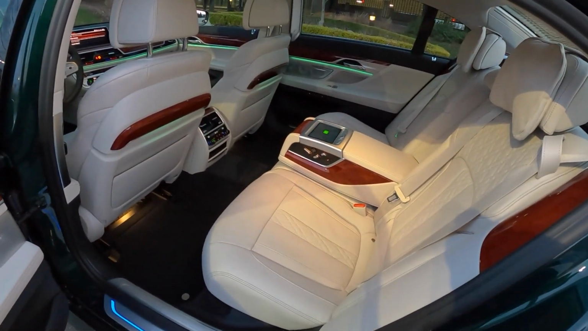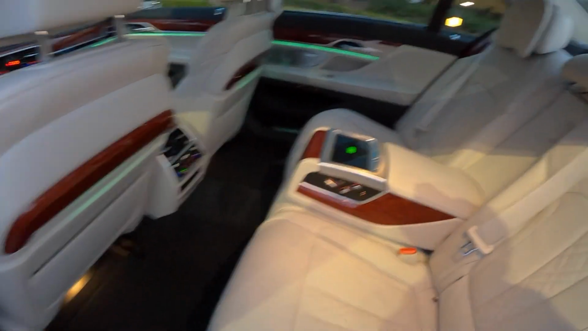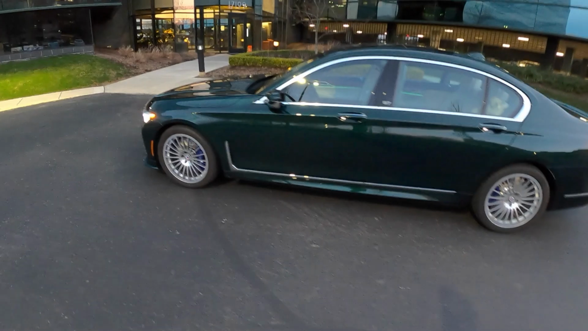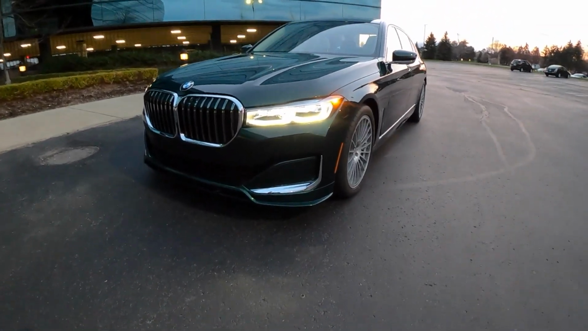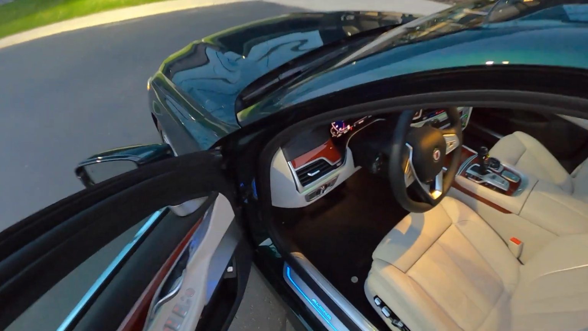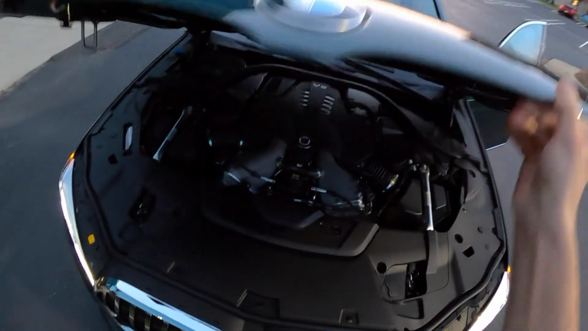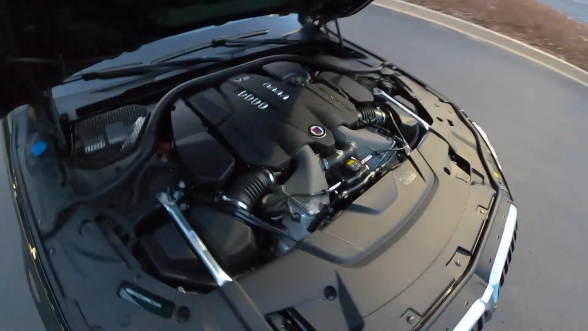This has the 4.4 liter twin turbo V8, makes 600 horsepower and 590 pound-feet of torque. And it's a BMW / Alpina, so it's probably a little bit underrated. Enormous brakes. It's all-wheel drive. It has this special Alpina air suspension that can lower in sport mode. Let's look under the hood. Pretty special.